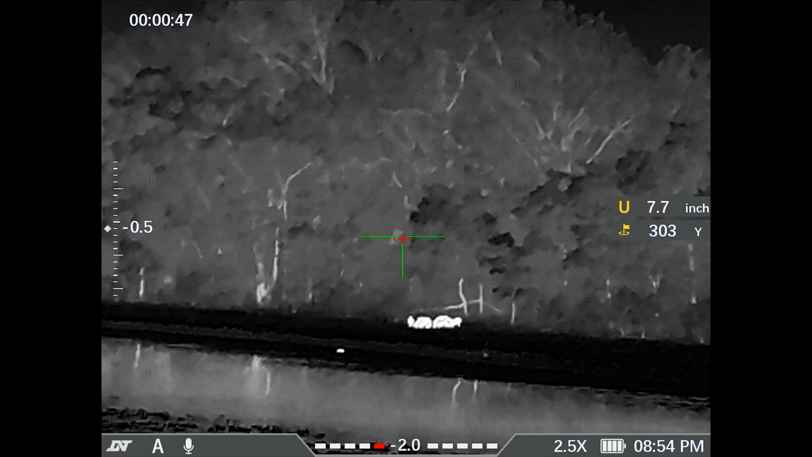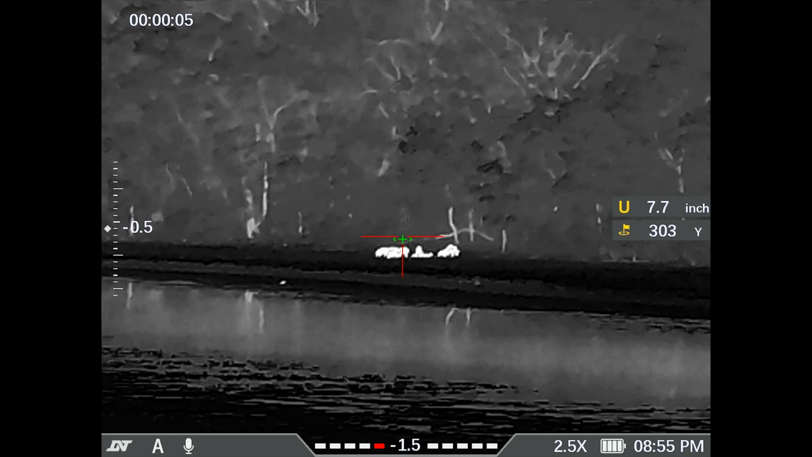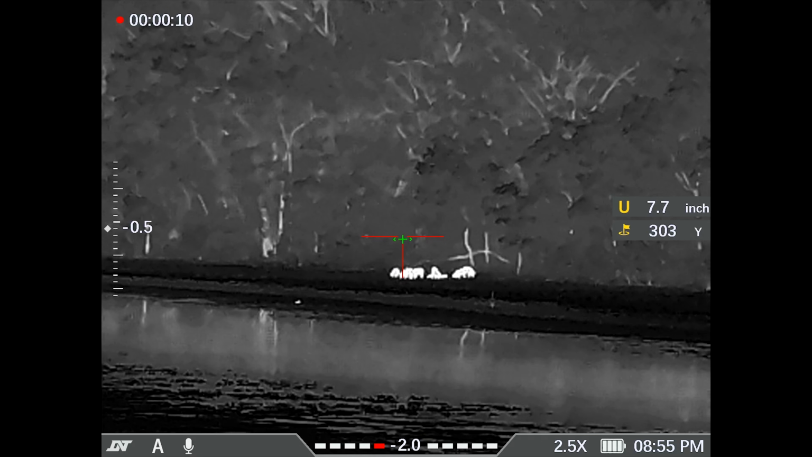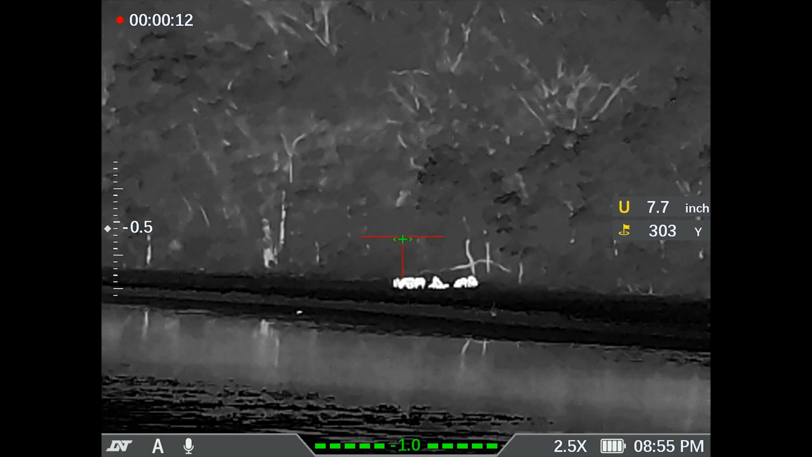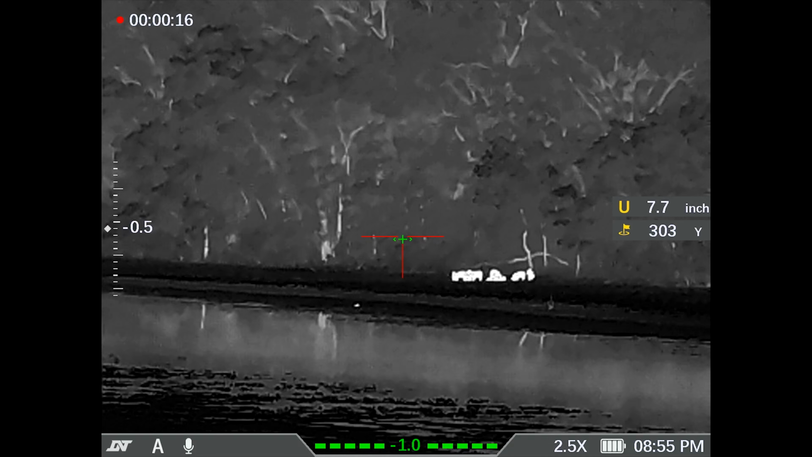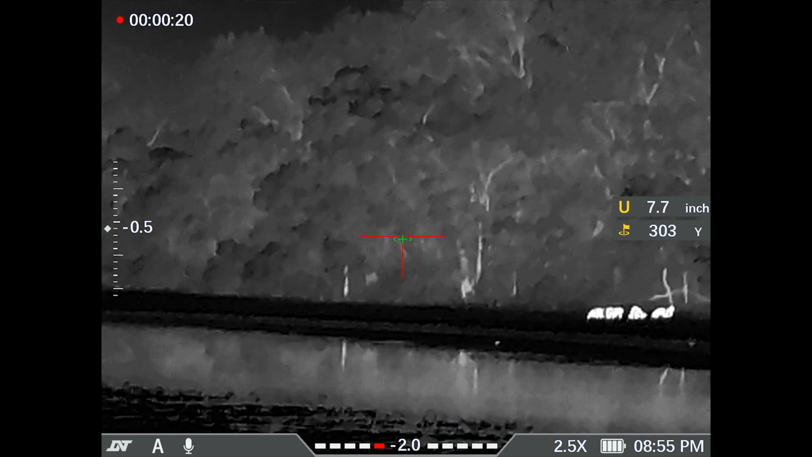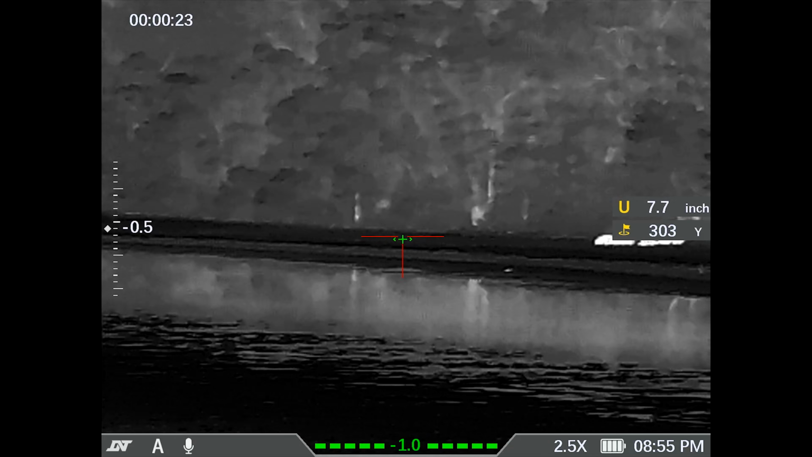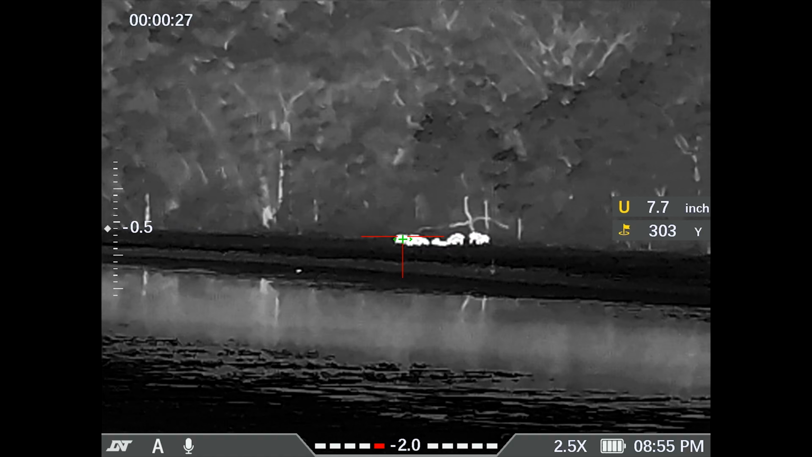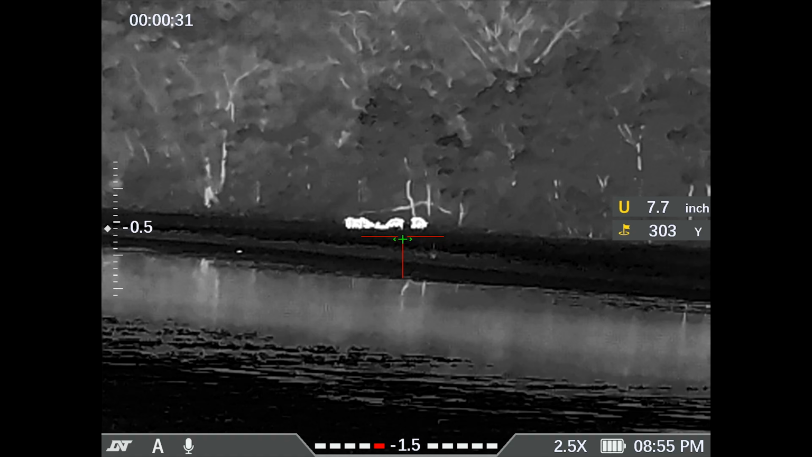So for the first shot, you really want to focus and make sure it's a good shot. Drop her, you know, right behind the ear so you don't have to follow up. And you're going to have a bunch of running shots. Really, you have two options. One, you can not shoot and hope one stops, which happens sometimes. Or you can just start shooting while they're running. And you're going to have to lead them like bird hunting, you know. You want to follow through on your shots. Alright, enough chit chat. Let's